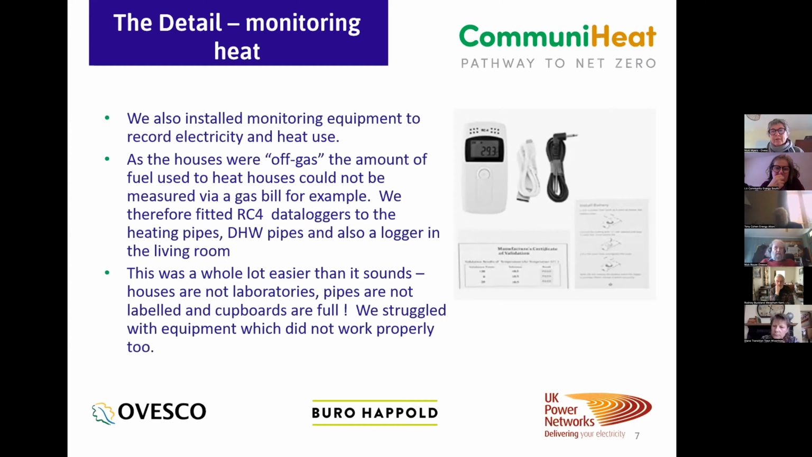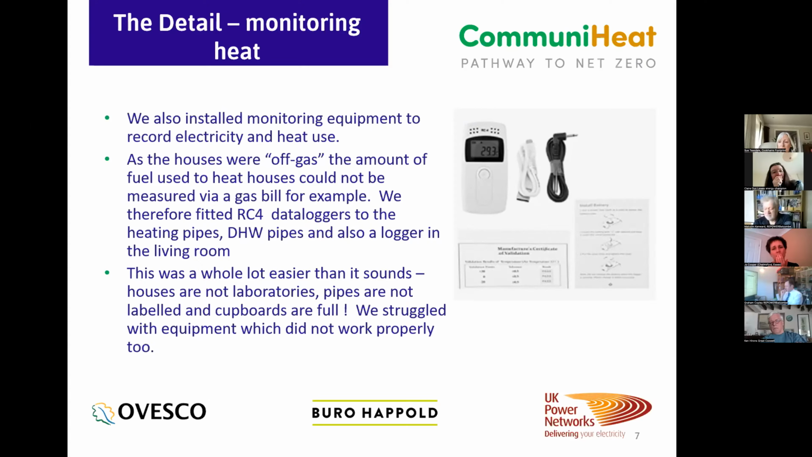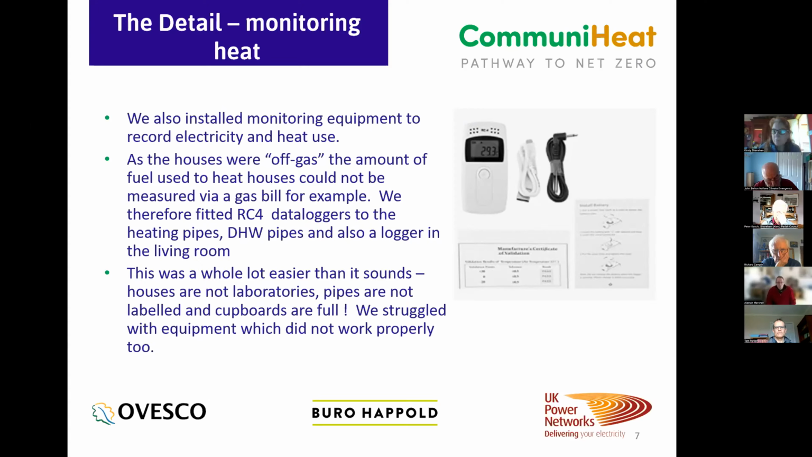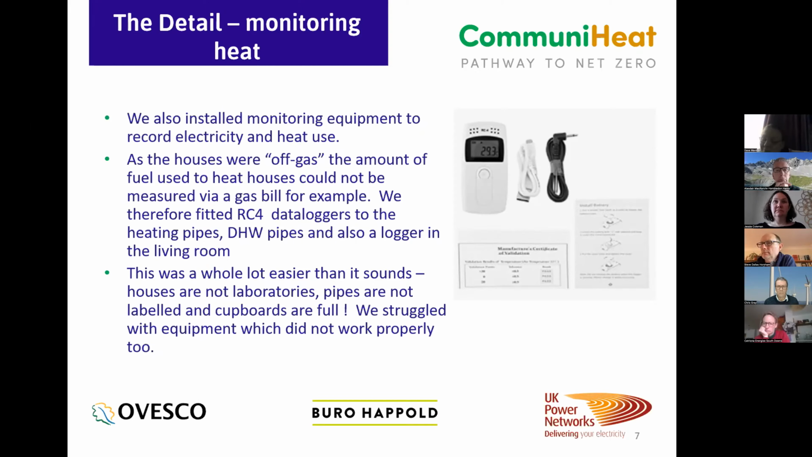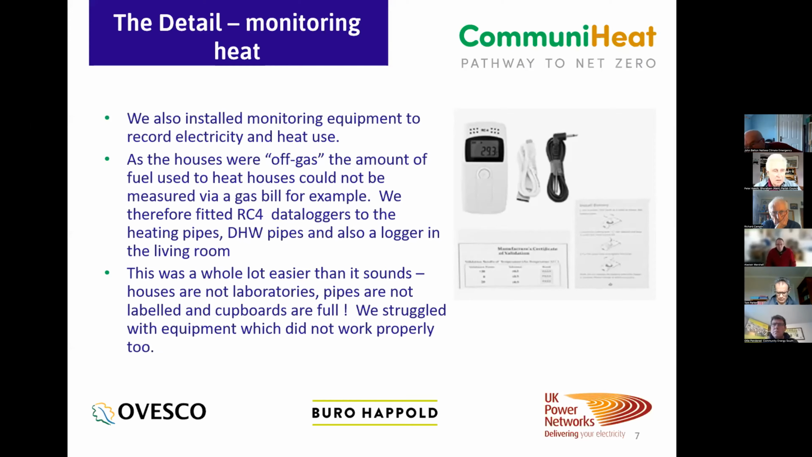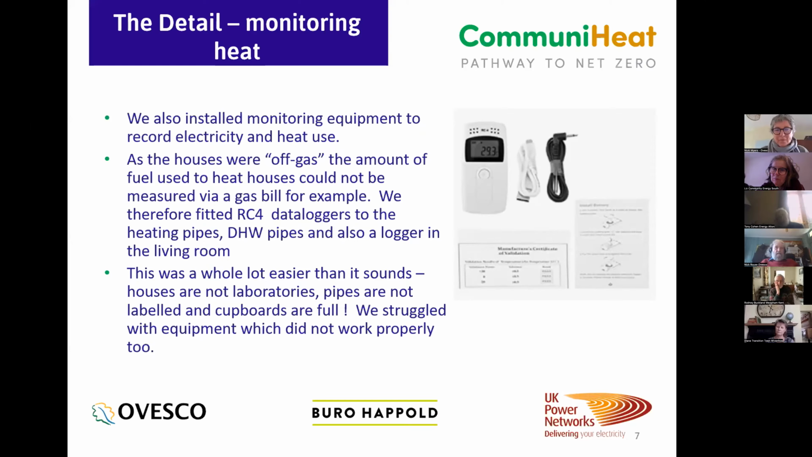This was, quite frankly, really difficult. We fell back on a technical person, Jamie, who we couldn't have done it without him, to be honest. The equipment didn't work very well. Certainly houses which are off gas are just not houses which are textbook or behave in a theoretical manner.